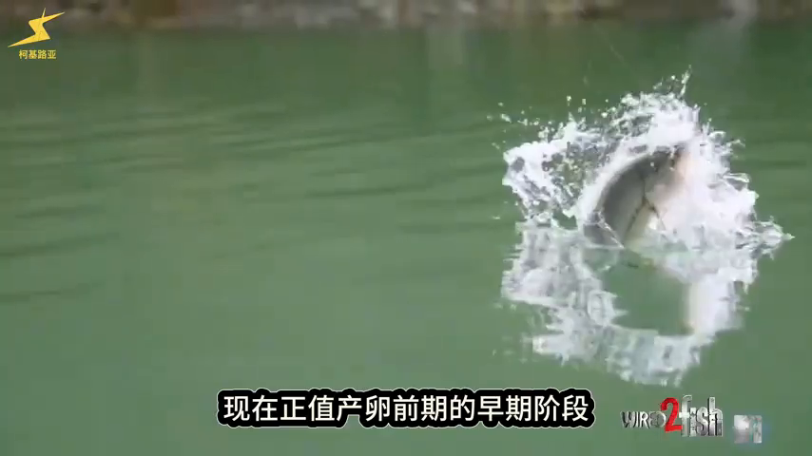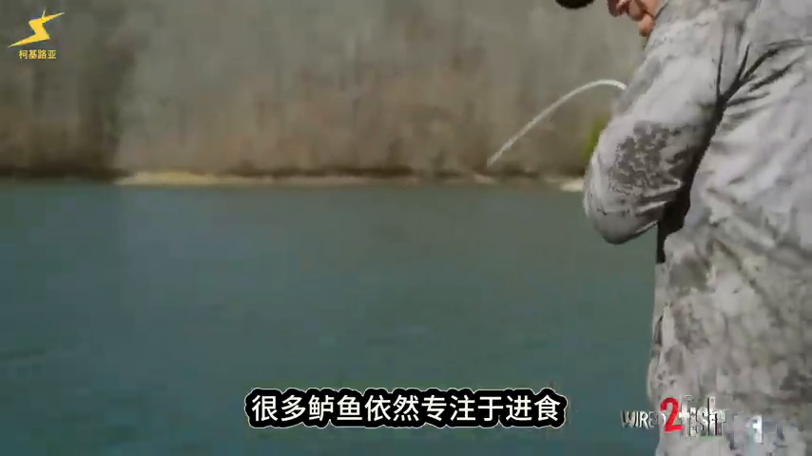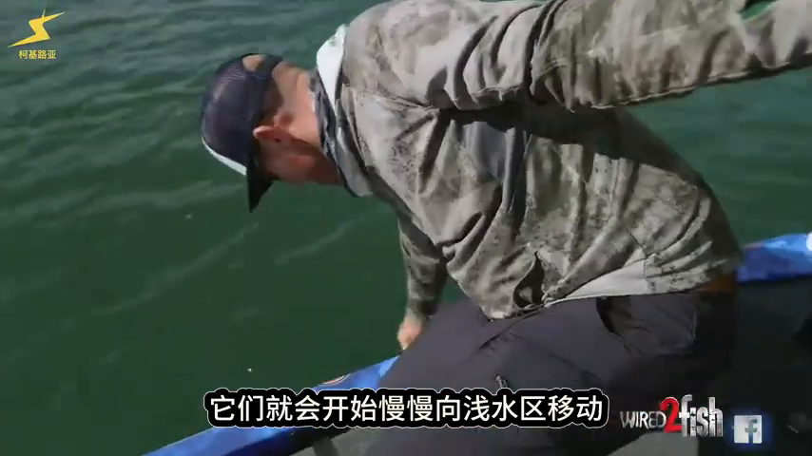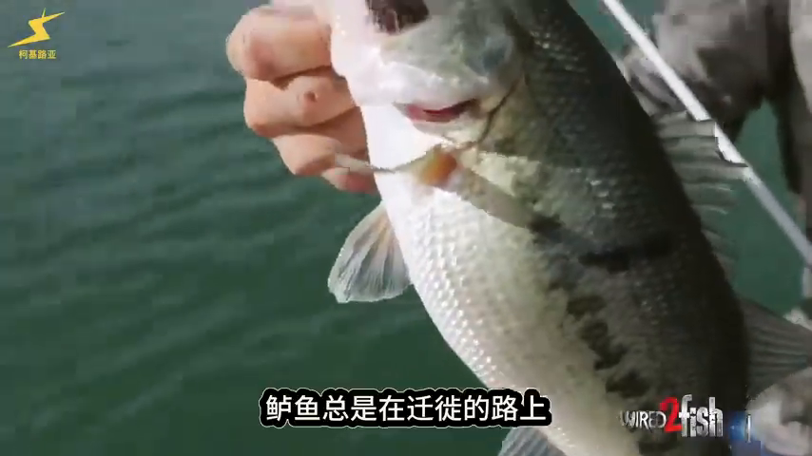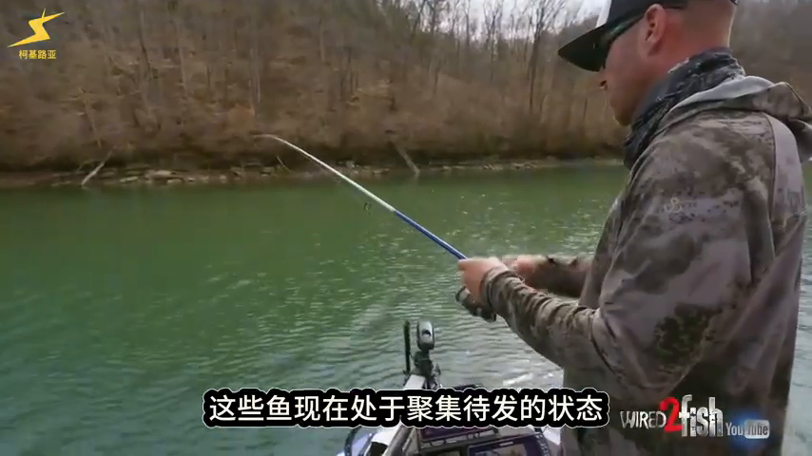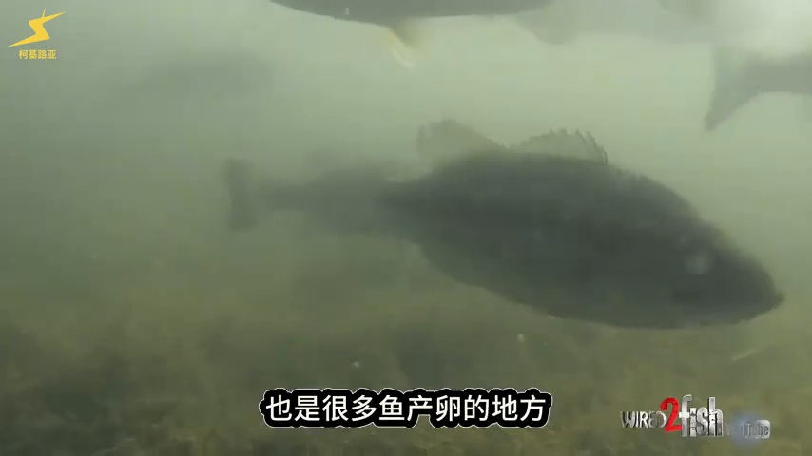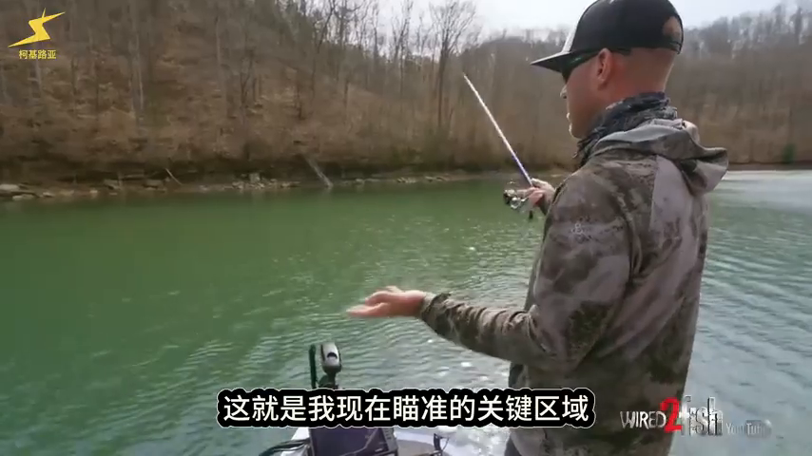Right now it's early pre-spawn, and a lot of the fish are still focused on feeding. There's a point where that warming trend happens, and those fish will start to slide up. Solid fish, man. There's always fish that are either going in or going out. These fish are staged up in a traditional staging place, an area where a lot of these fish are going to spawn. They're closer to a pocket, and that's really what I'm targeting right now.